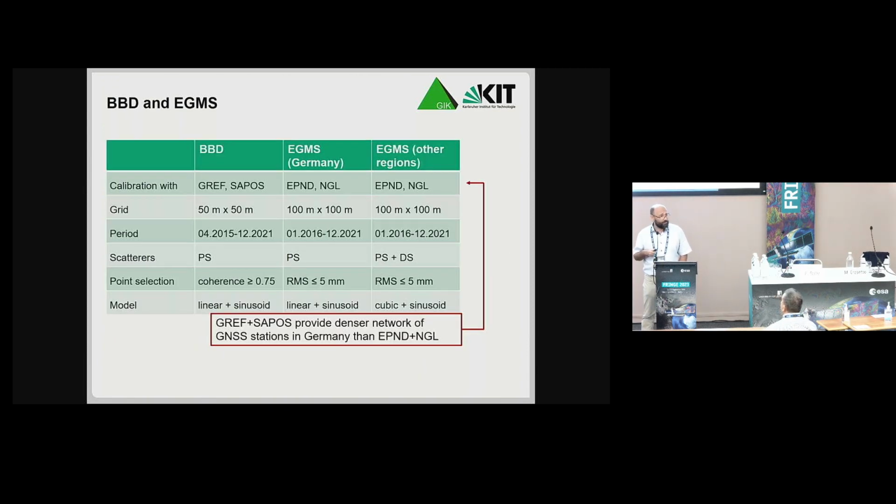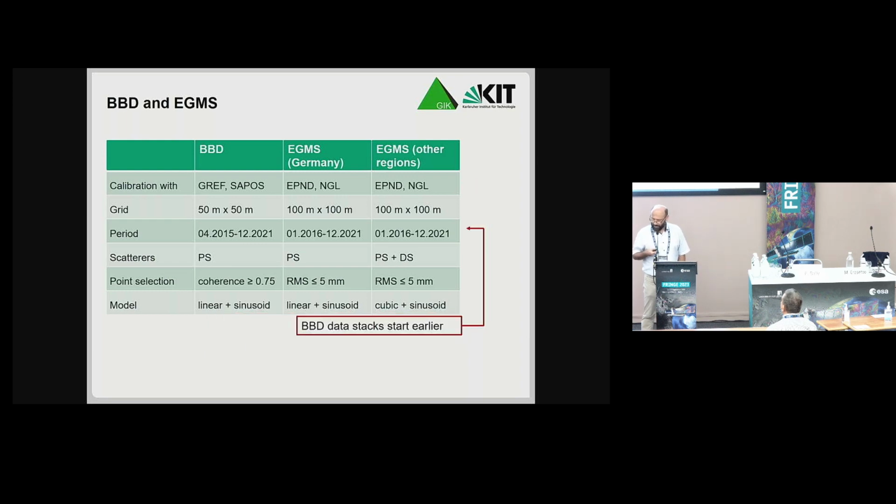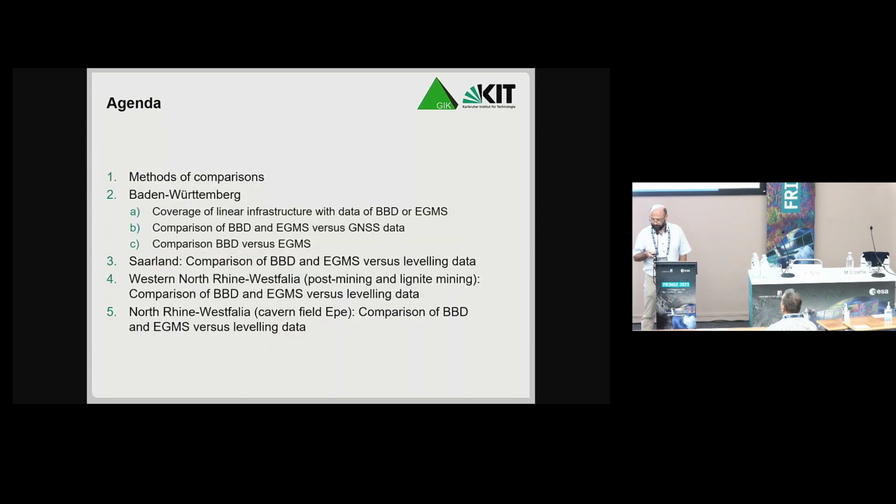So although both are produced by GAF AG, there are several differences in processing. Maybe for the calibration, BBD could use more GNSS stations than EGMS. The BBD data stacks start earlier, and the criteria for point selection differ also. First, I will explain my methods of comparison, and then I will show you different test cases with different ground truth data.